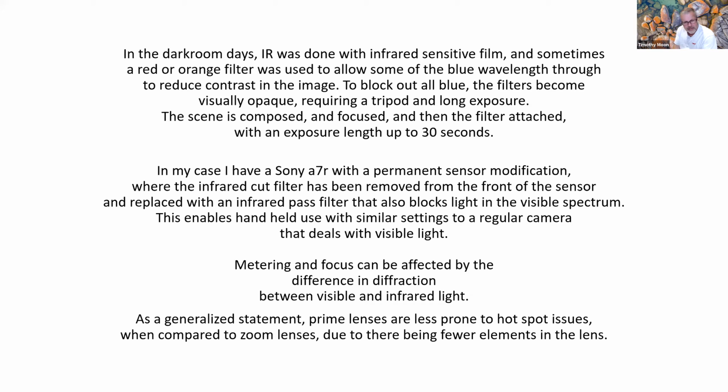All the old-fashioned infrared images relied on a red filter, orange filter, I think there was a green and a yellow, and different combinations just to control what the light was doing. It's a lot easier when the sensor's actually modified, and that's a permanent modification. With my camera I can only take infrared images, which is where a full spectrum modification comes into play, because then you can still use it to take normal visible light photos. But in my case, my camera is permanently modified just for infrared.